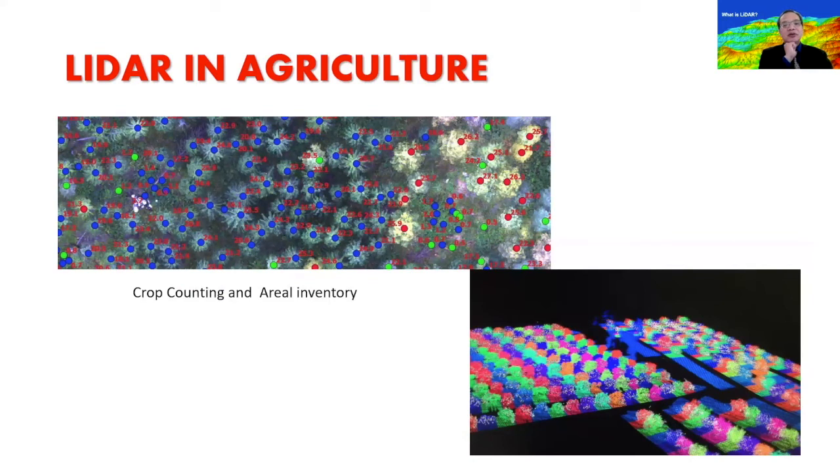LIDAR in agriculture: in my previous work, I was involved with a lot of remote sensing, and we were on the verge of using LIDAR for tree counting because it gives you a distinct shape for a canopy. In this case, we were trying to use LIDAR and remote sensing technology to count palm trees, a source of industrial palm oil, particularly coming from Indonesia. So it can actually be used for exact tree counting or inventory.